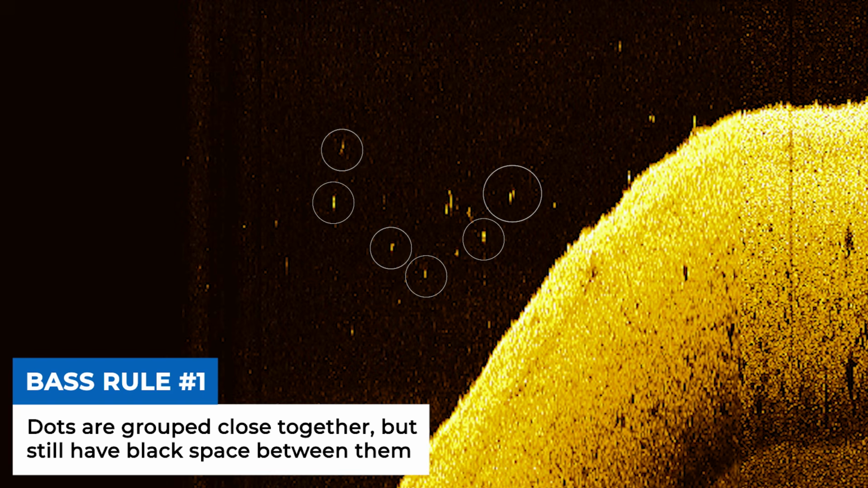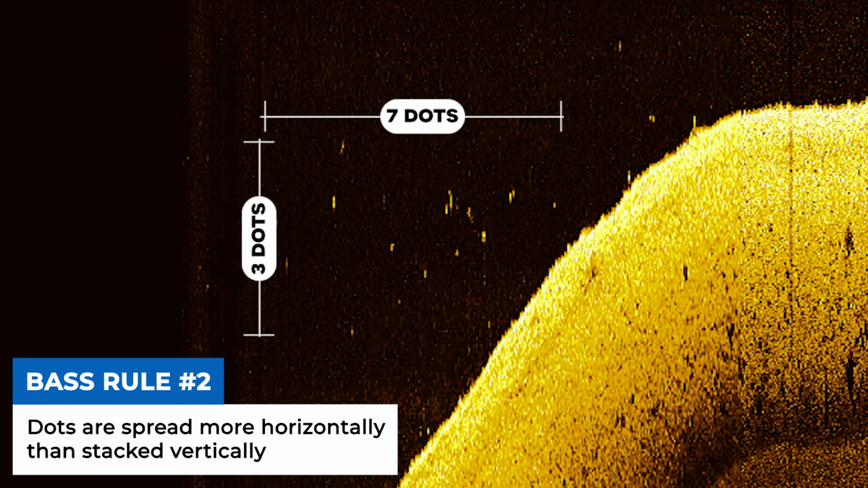Again, bass don't like to be stacked right on top of each other. They like to have kind of their own personal space or personal bubble. This means that the dots will be grouped somewhat tight together, but they're still going to have black space between every single dot. The second indicator that this is bass is that this grouping of dots is spread more horizontally than vertically. If the dots are spread more across the screen than straight up and down, 95% of the time